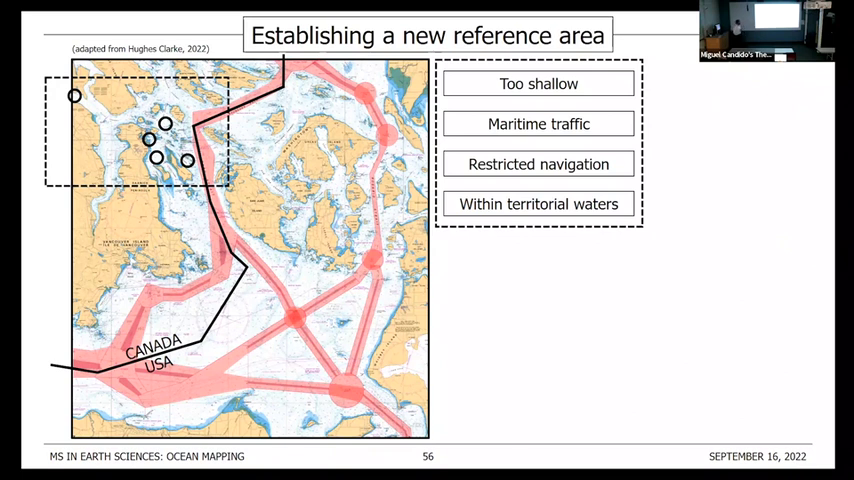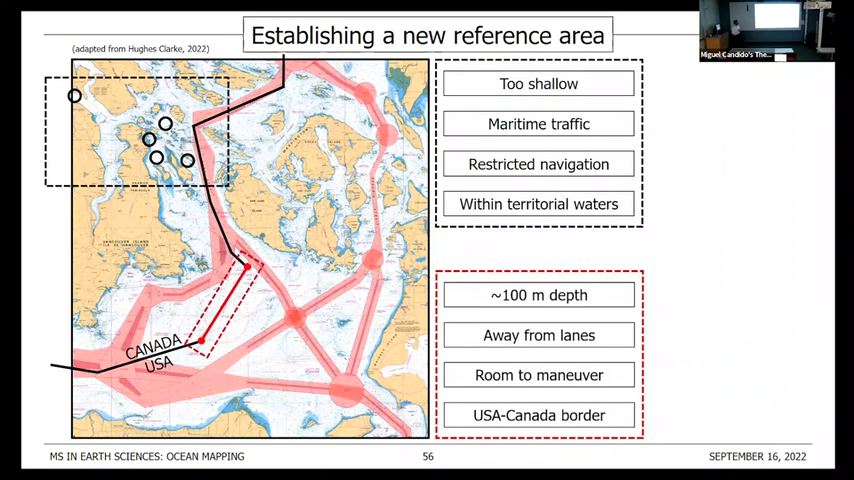And with that in mind, last April, we spotted this transect along the Canada-US border that seemed to tick all the boxes. It was deep enough, it was away from shipping lanes, plenty of room for a large research vessel to maneuver, and on the border. So typically ships from both Canada and the US might be able to use it without too much paperwork.